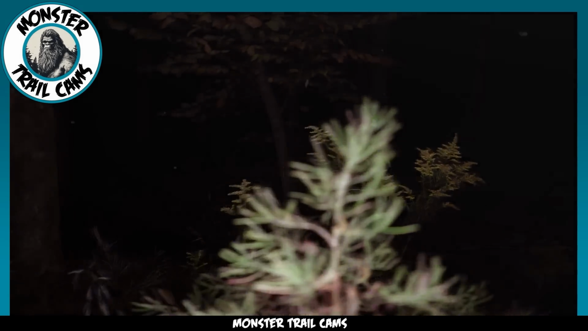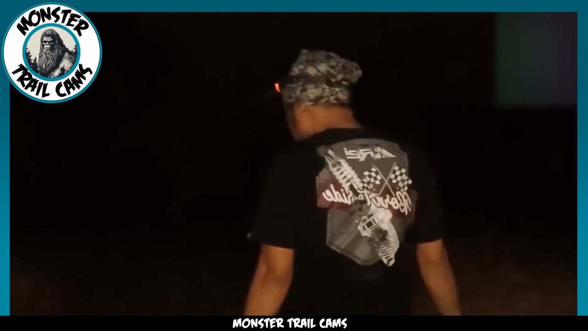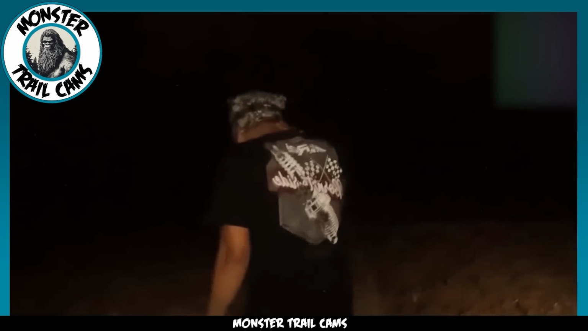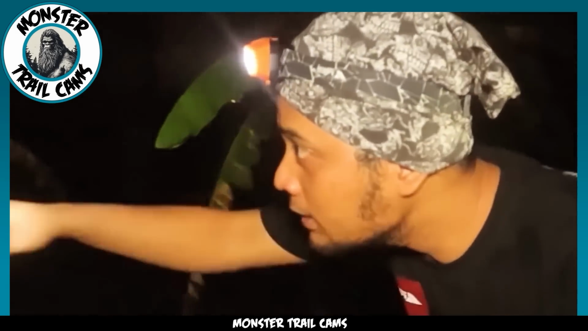However, you better be careful out there, or you just might stumble upon something unexpected in the dark night. And that is exactly what happened to this group. They were recording their adventure when suddenly they came upon a frightening creature. It is skinny, pale, and appears to be completely hairless. Its body is the form of a human, but it is clearly something else.